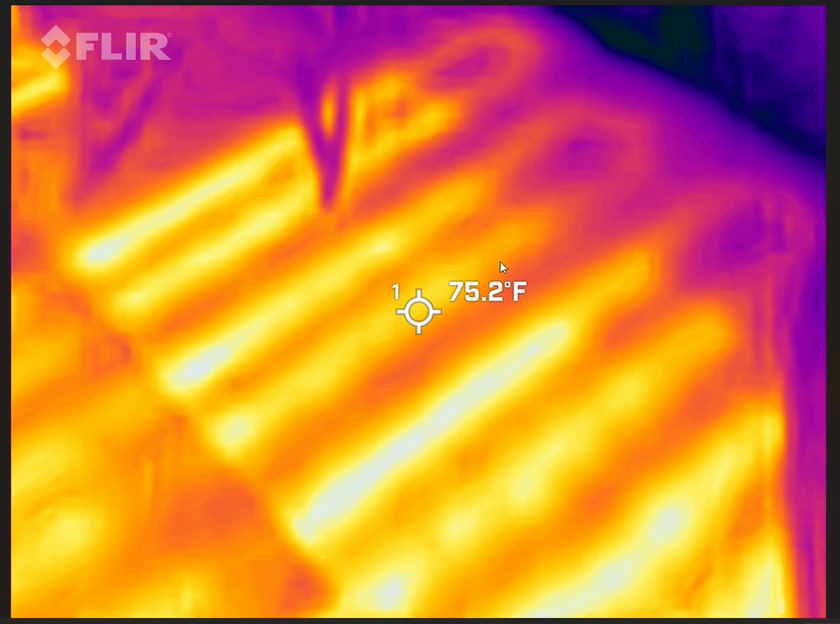If you're walking around barefoot, you can sort of feel a difference. But you'll notice right here there's a rug, and typically with radiant floor you can't use rugs. For some reason my rugs are working really well, as they're just dissipating the heat even more evenly across the floor. And then up here you can see those end loops are a little bit cooler as they're up against the house wall right there.